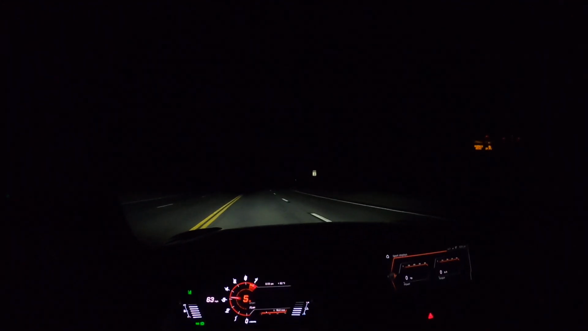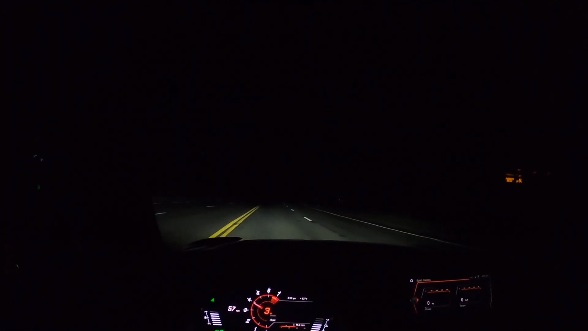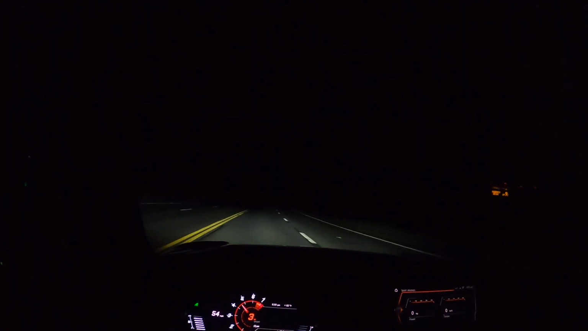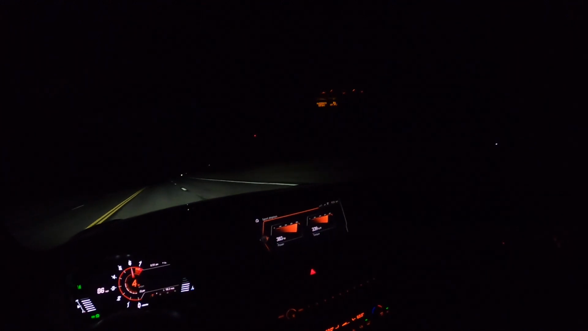I'll do a little pull for you guys over here. Little pop. Couple pops. 383 horsepower on torque.